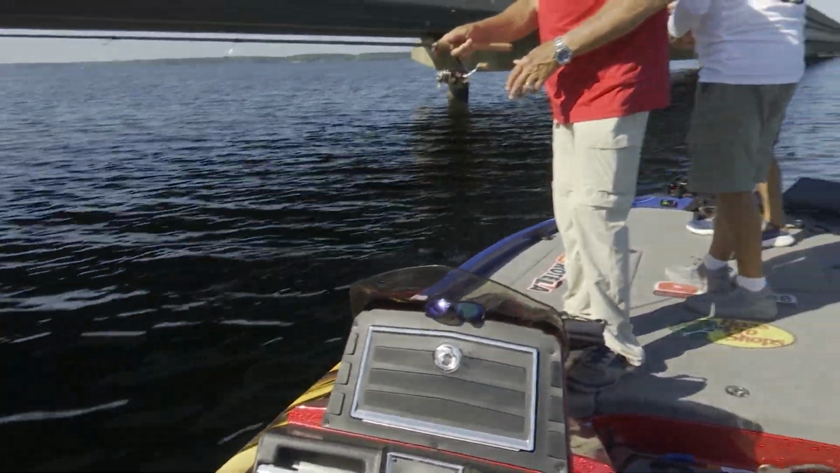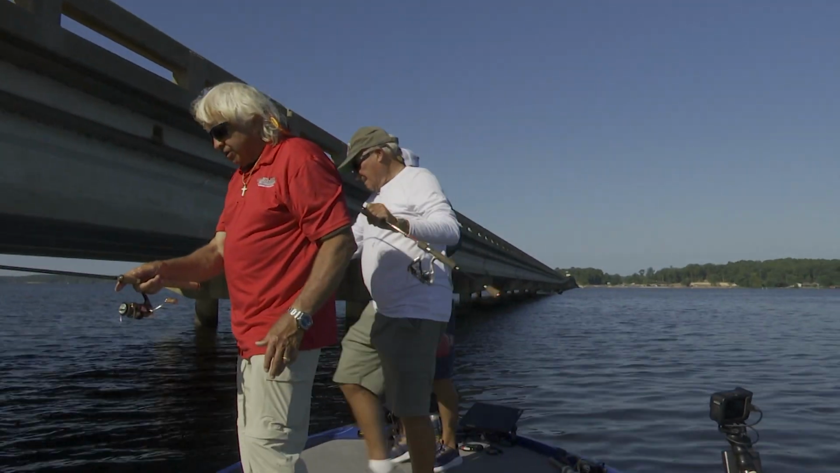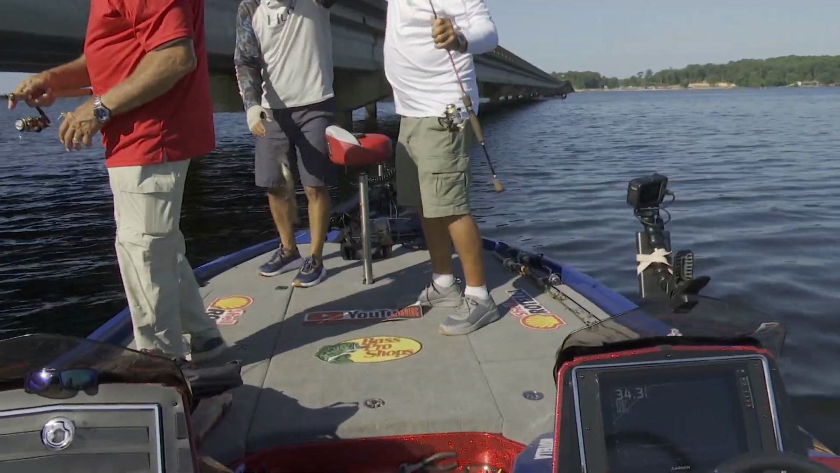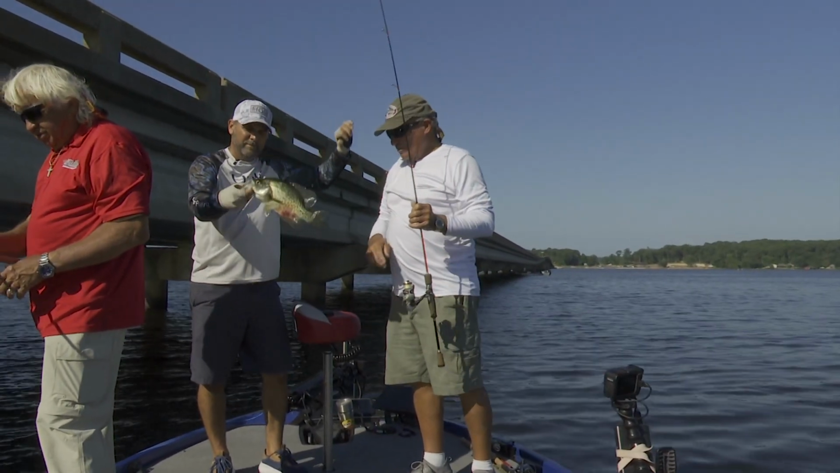That's a little white bass, I thought it might be a bass. You're able to catch catfish, everything out here. White bass, largemouth bass. Woo! Whoa. There we go. That's a crappie. Now we're talking, son. That's full grown. That's what we're talking about.